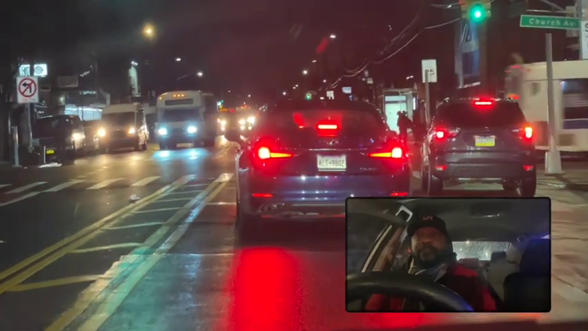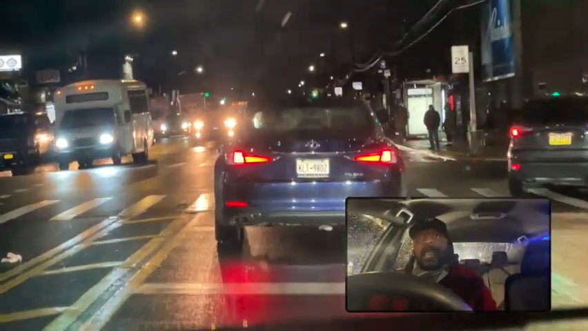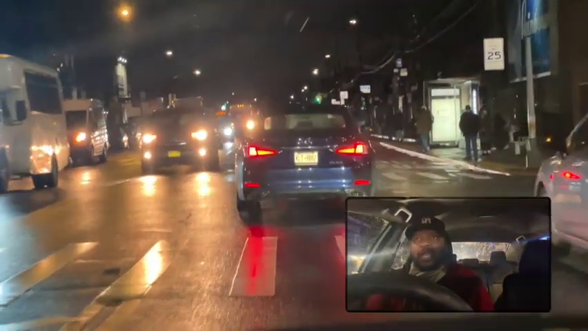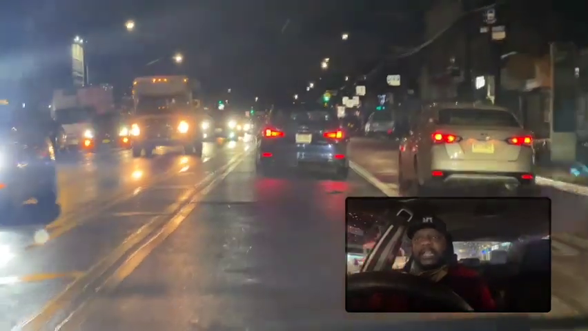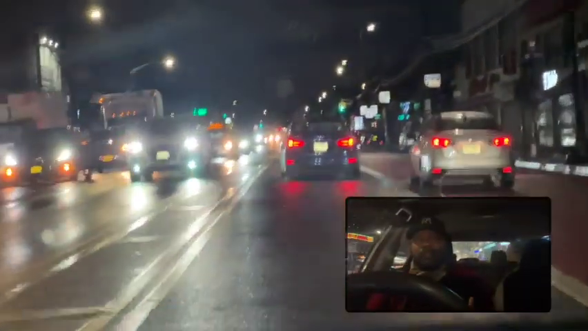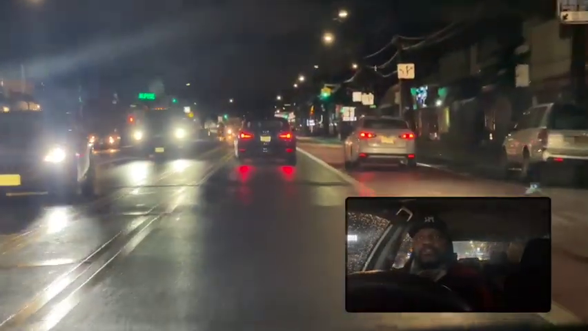I've seen it on numerous occasions. People know they're not going to take the light, they're picking up speed, and right when they get to the light, they hit the brake. The car behind them was picking up speed as well, thinking they were taking the light, and then what are you having? A rear-end accident. Very, very common, especially with students who are not paying attention.